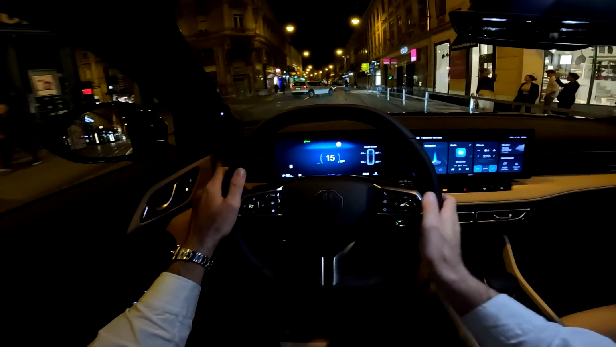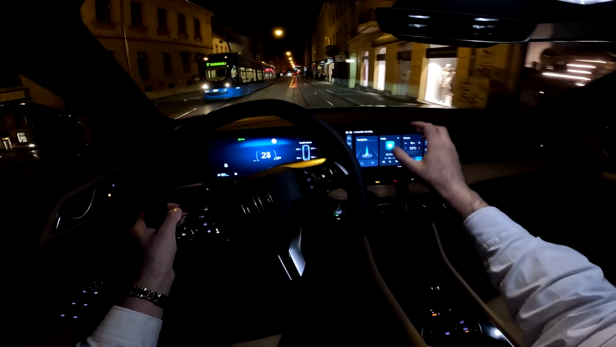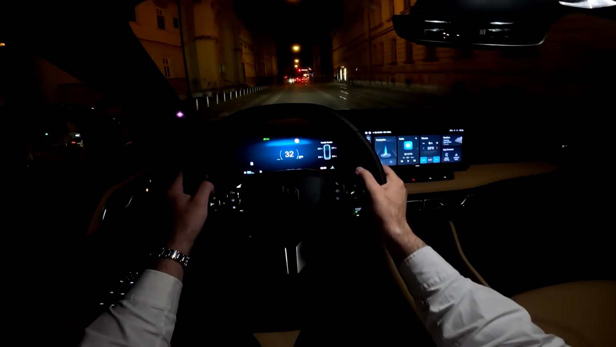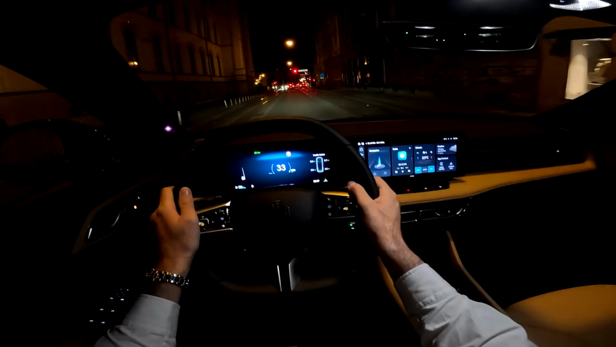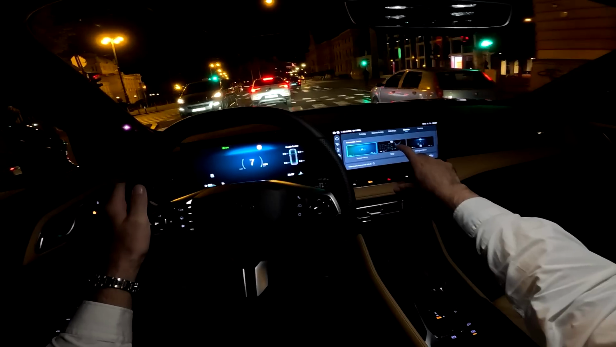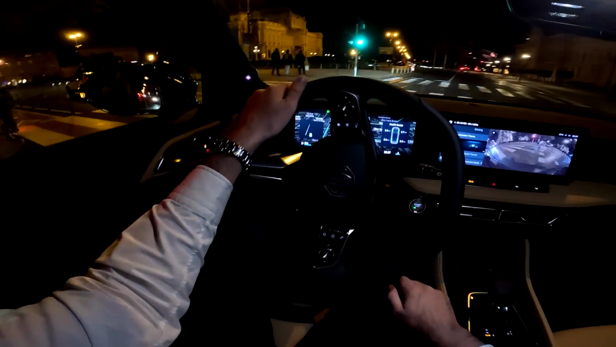And the layout here in front of us, you can see the 12.3-inch digital cockpit, and then in the middle, again a 12.3-inch screen, the main touchscreen. They're connected, so they look like they're floating, and they give this dashboard a beautiful modern look. Now you can also change the views that you have here in front of you on the digital cockpit. Let me actually show you that. If we go here to vehicle and cluster, now you can see the map view, for example. Look at this with the 3D view of the buildings. This is beautiful.